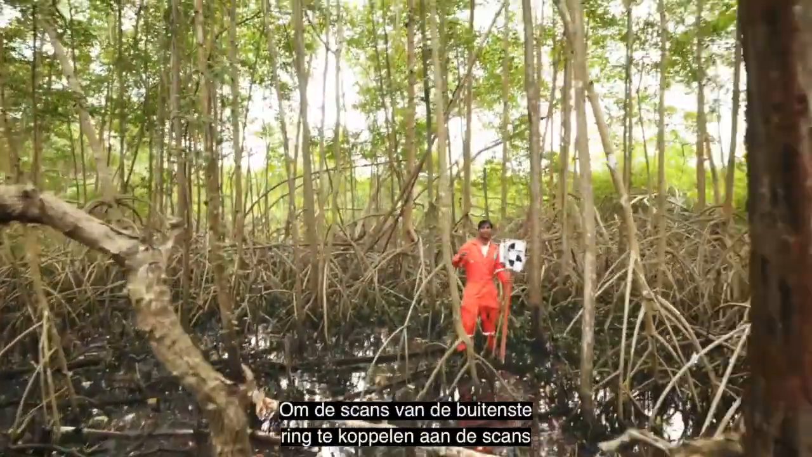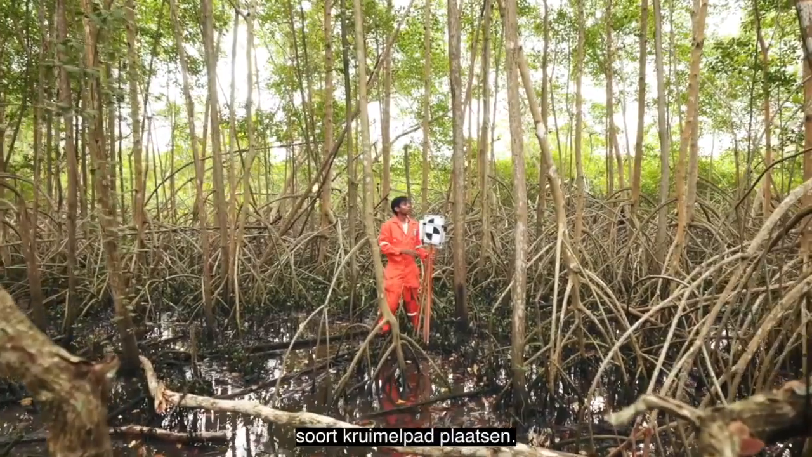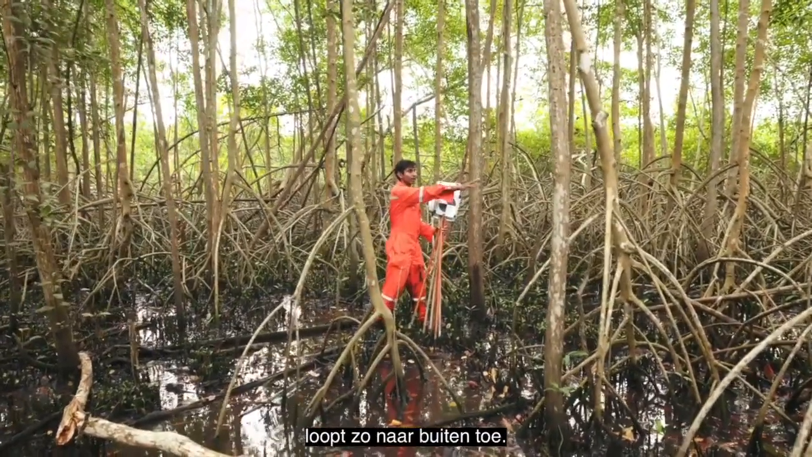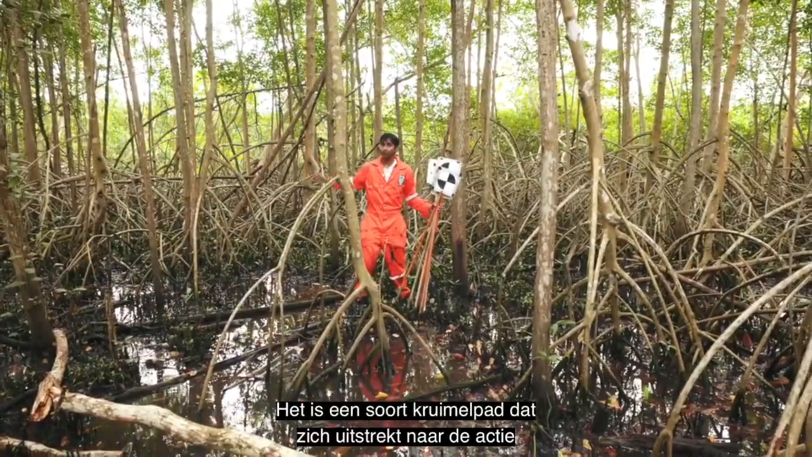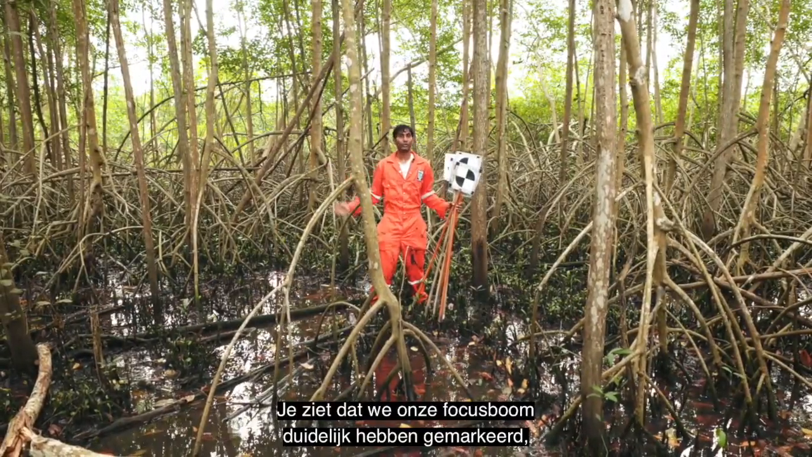In order to get the outer ring scans to link to the inner ring scans, we have to set up the targets in a form of breadcrumbs. So you'd put some targets close to the tree, moving out, sort of a breadcrumb fashion, going out towards the direction where you have your outer ring scans.